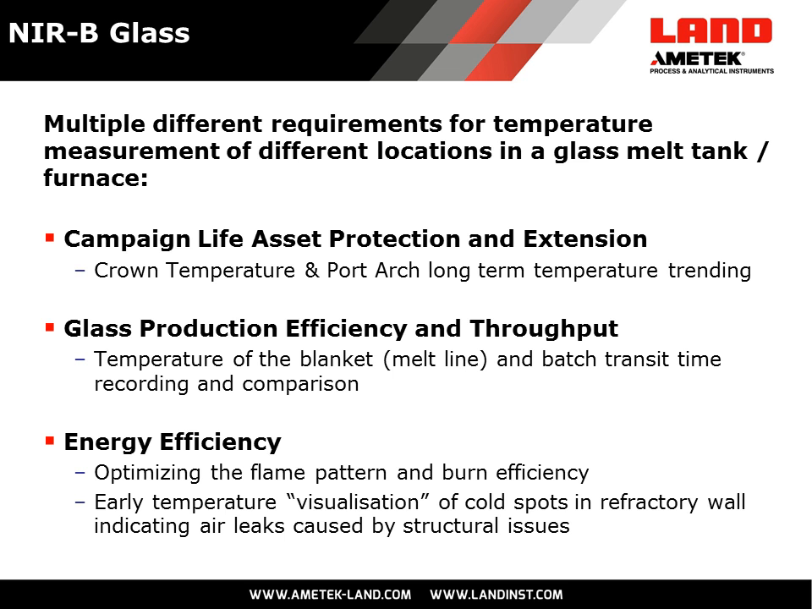A lot of what I'm going to say today is actually feedback from our end users who have been using these systems for a couple of years. They tell us that the imaging systems that we provide give them quite a few advantages, and these are what they say. The first one is that by monitoring the temperature throughout the glass tank in the radiometric thermal image,